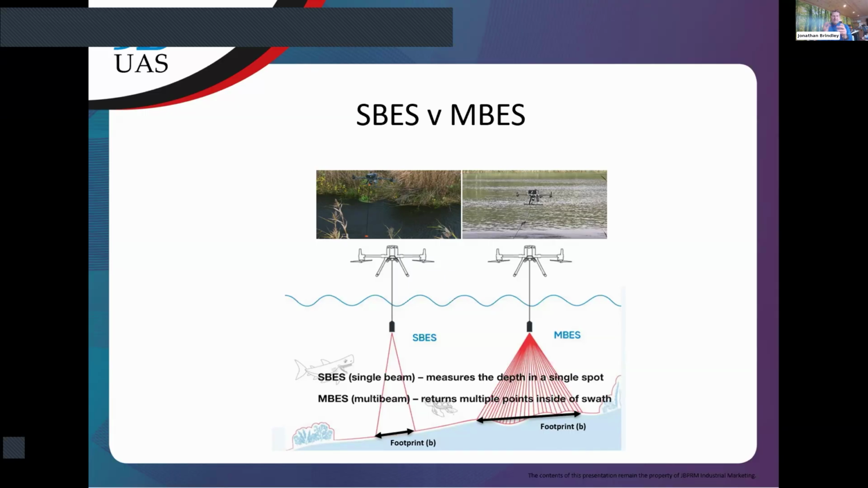With MBES, which as its name suggests is a multi-beam system, it will fire multiple beams within a set footprint, and then you get the benefit of having the averages between all of those points. So in terms of resolution, you get far better resolution, and of course it depends. For those in the marine industry, you can have many of these beams and get very good resolution. As we will discuss, that's not quite possible on a drone, but we've got a good solution.